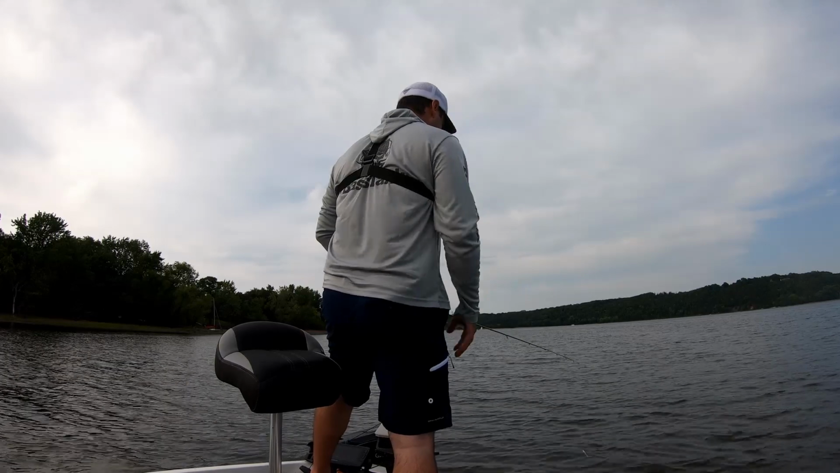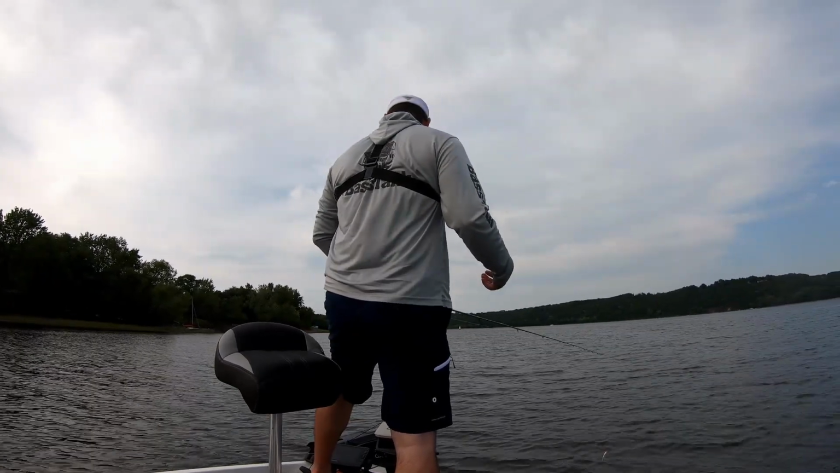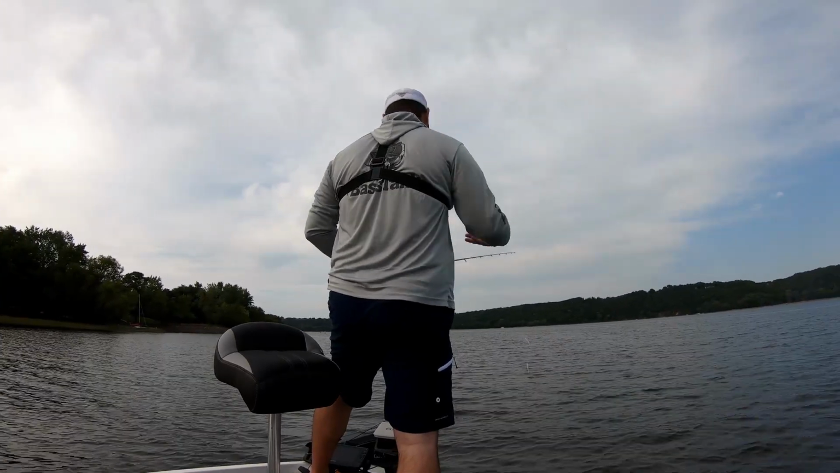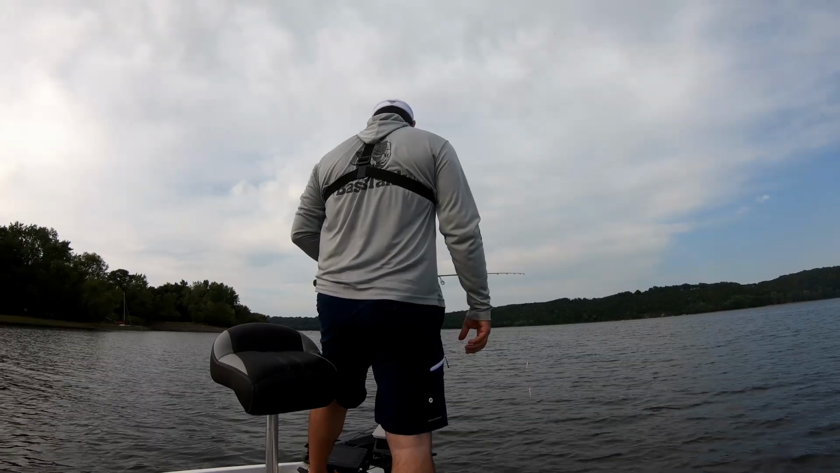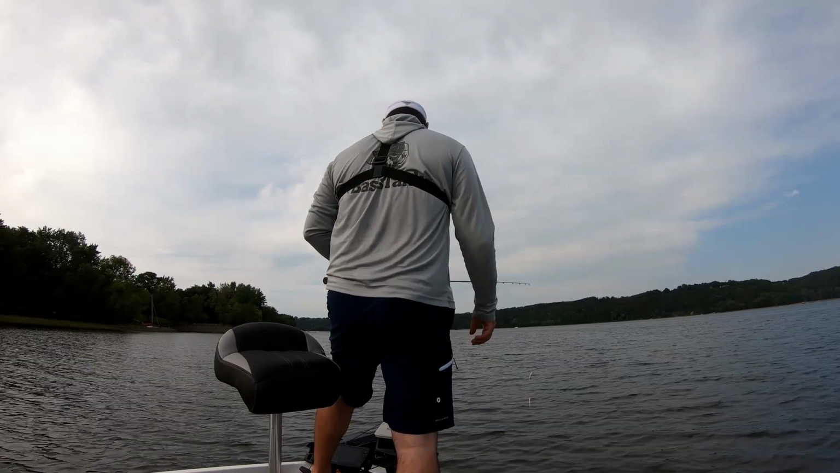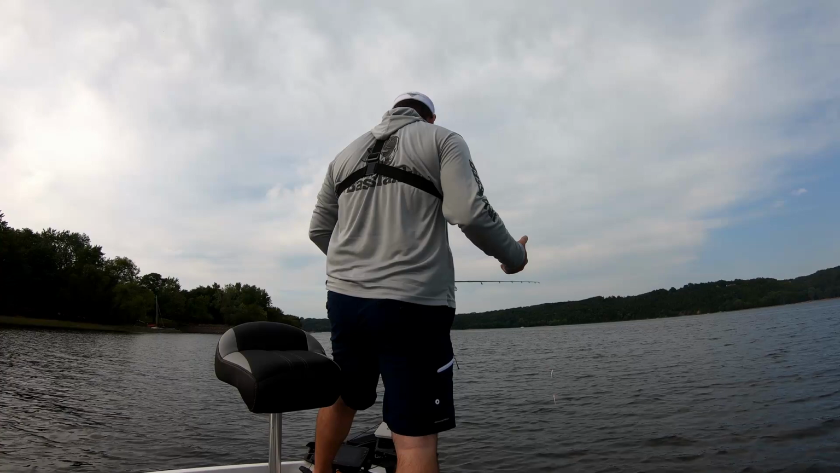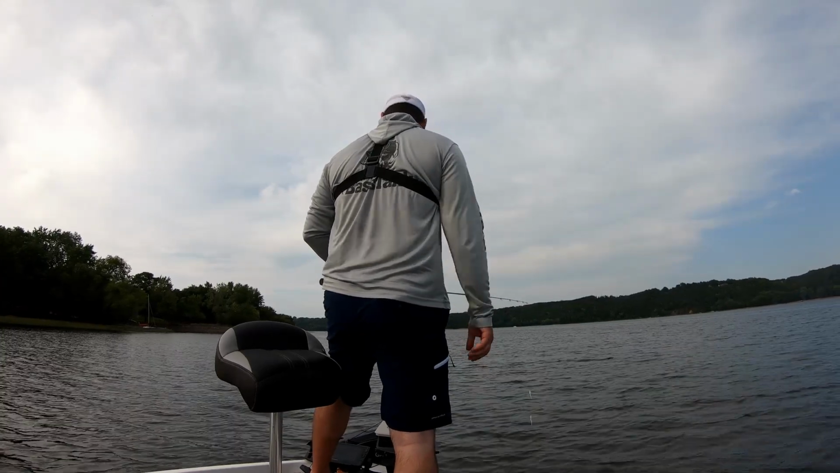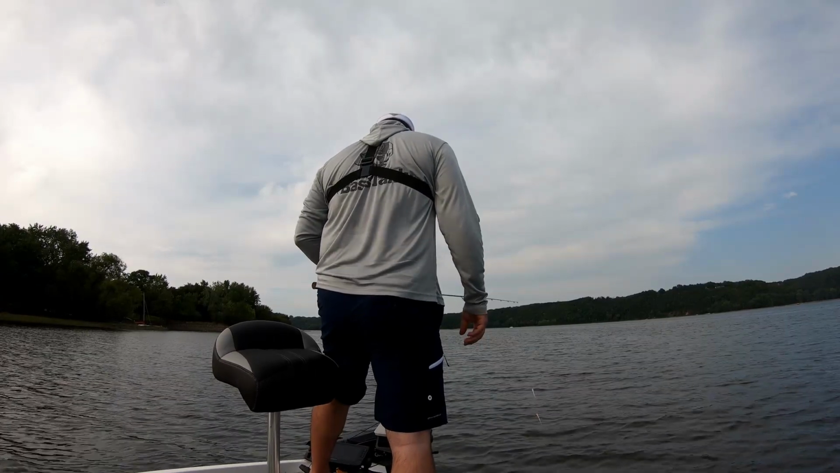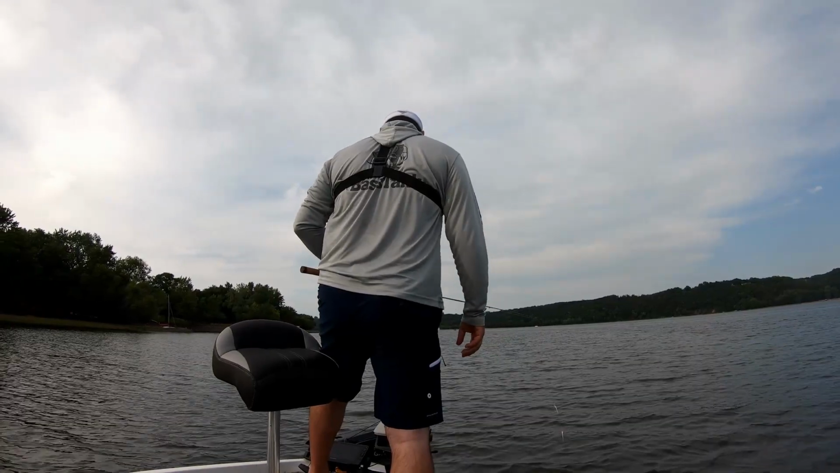So again, the purpose of this double jig setup, oftentimes you can mix and match colors to figure out what they might be hitting on. Under normal circumstances, you keep it the same color because it looks like a school of bait fish, and that's what you're trying to simulate. And that guy hit right on the drop on that last cast. Let those jigs just swing like a pendulum right through this piece of concrete, and bam. So hopefully we can cast in there and get another guy. There are so many in that. They're just stacked on top of that piece of concrete.